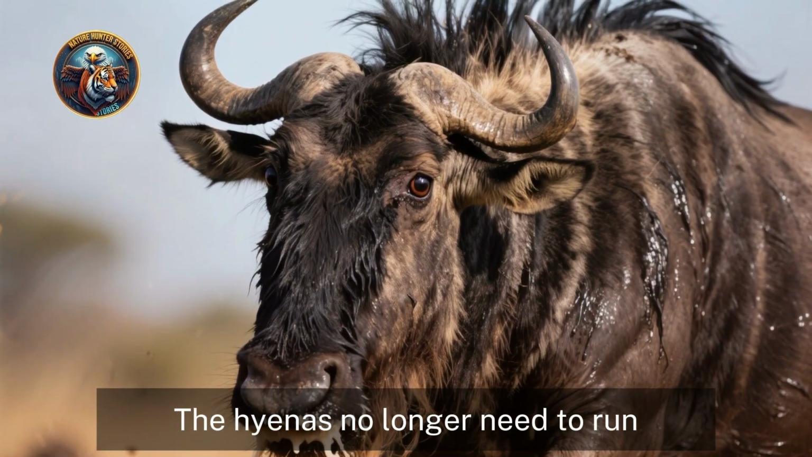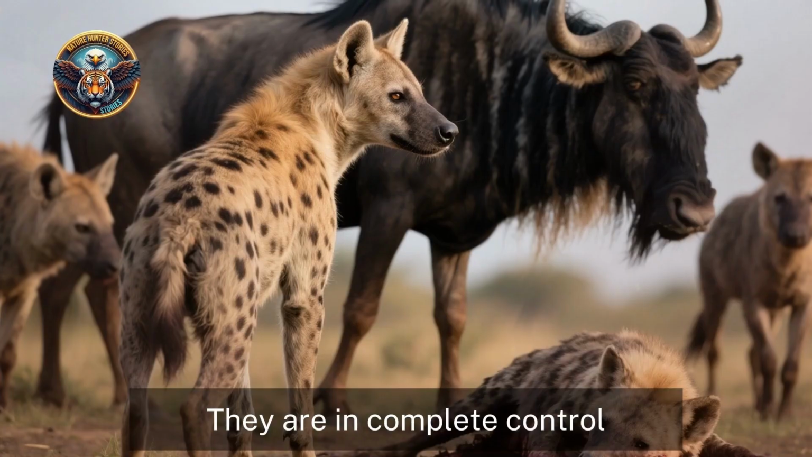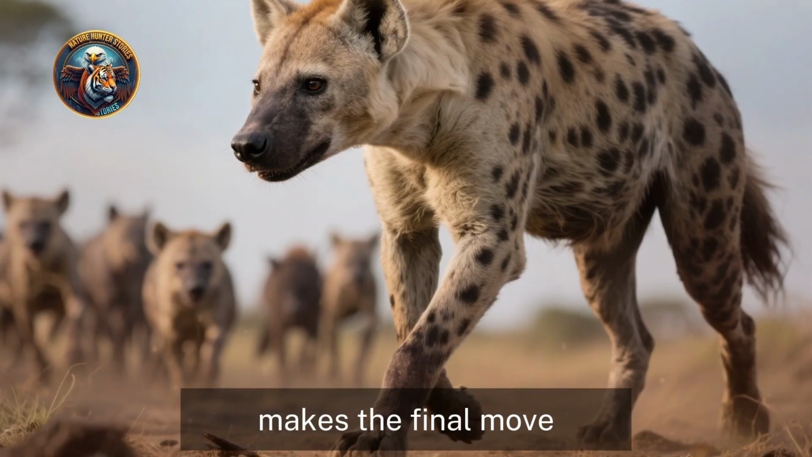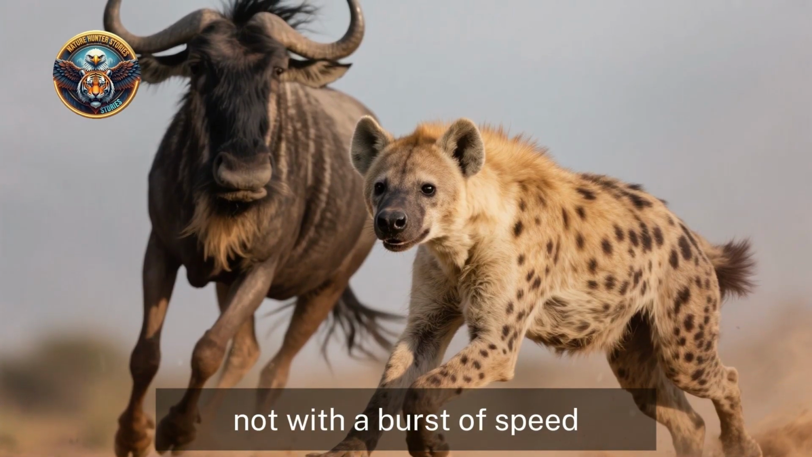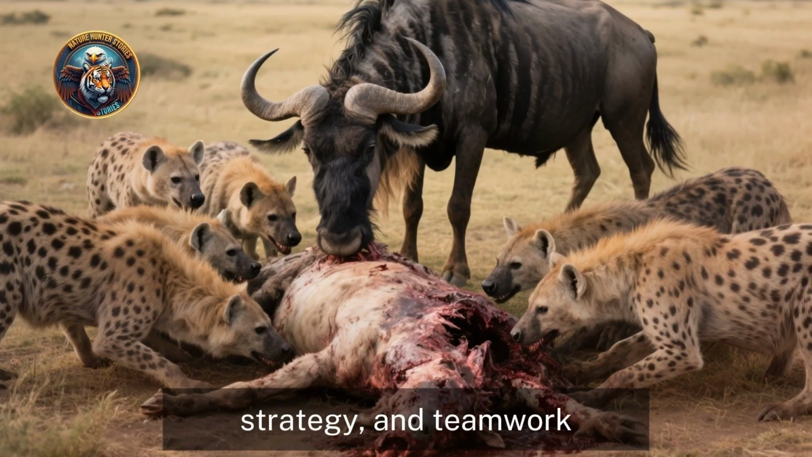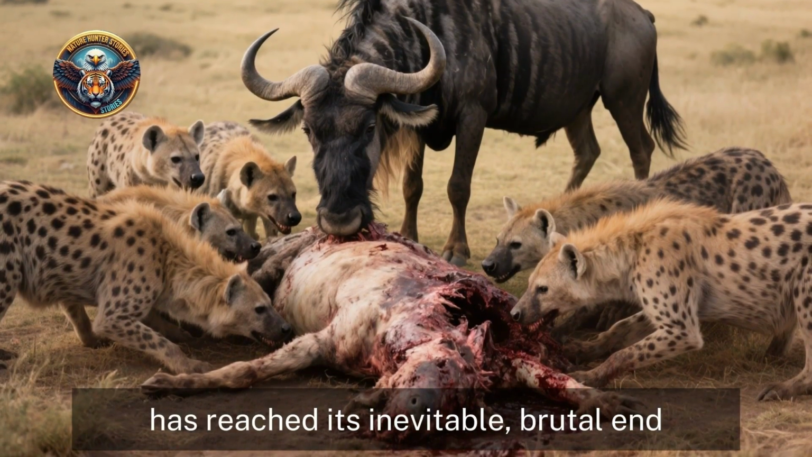The hyenas no longer need to run. They trot alongside at their infamous gait, looking almost casual. They are in complete control. The lead hyena, a large and experienced female, makes the final move. She surges forward, not with a burst of speed, but with a final push. The hunt, a masterclass in endurance, strategy, and teamwork, has reached its inevitable, brutal end.